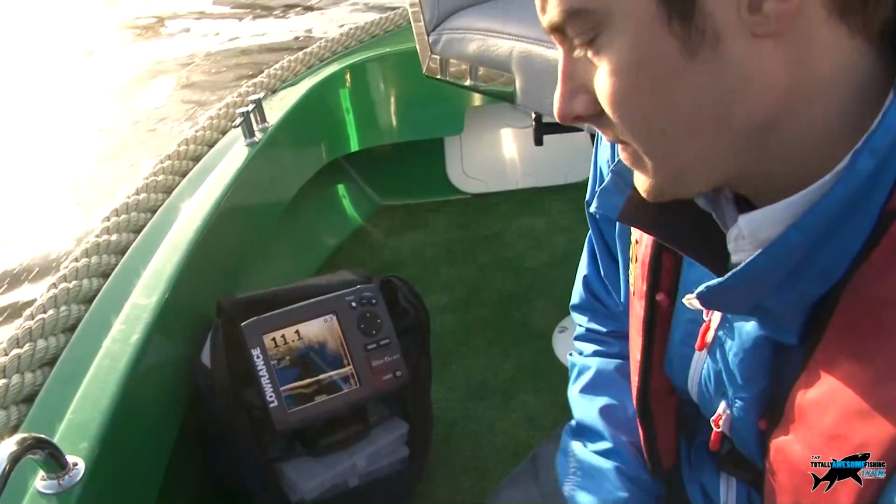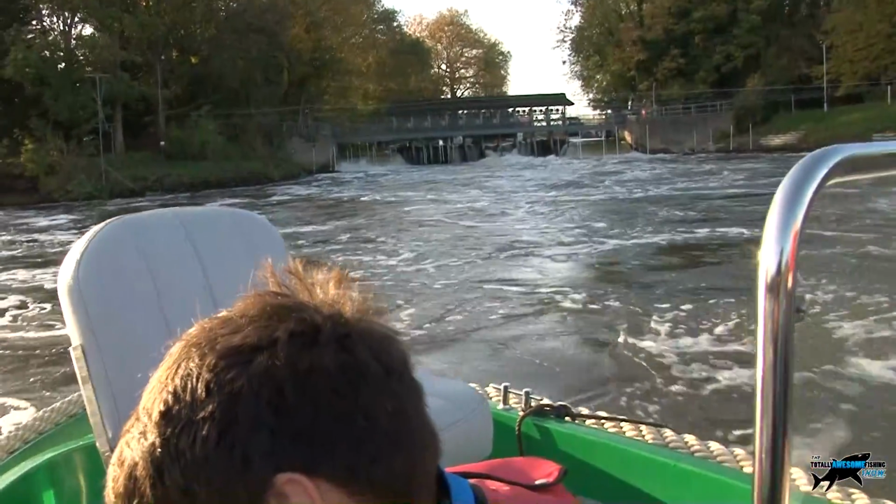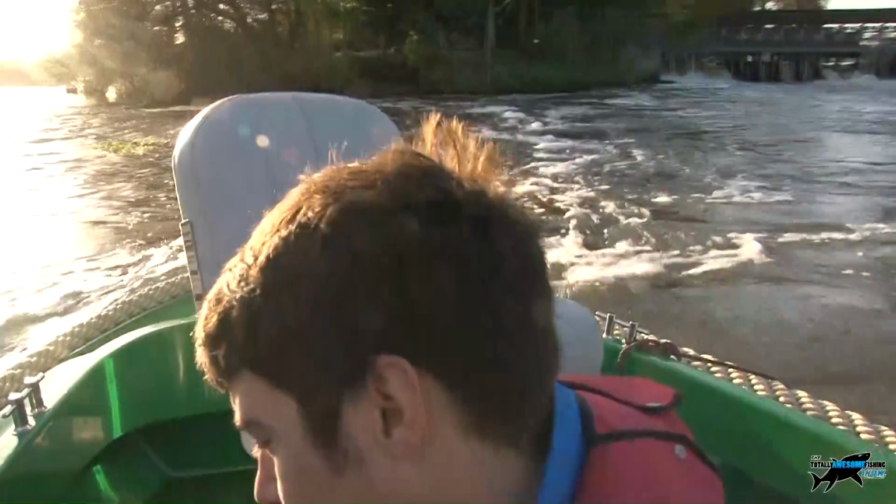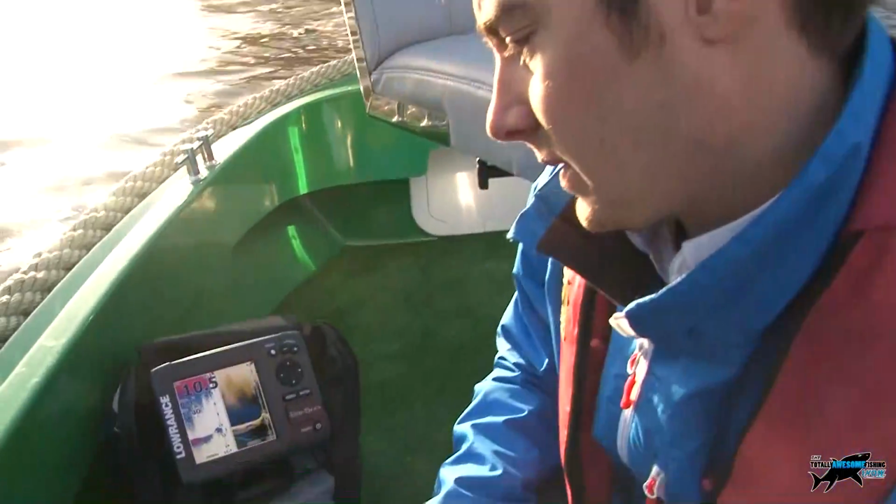If we take the boat, we're right in the main race here. If we go across the other side, one assumes a current's got us now, but it might actually show us a bit of a shelf or something. Oh, it's coming up now. See it coming up now.